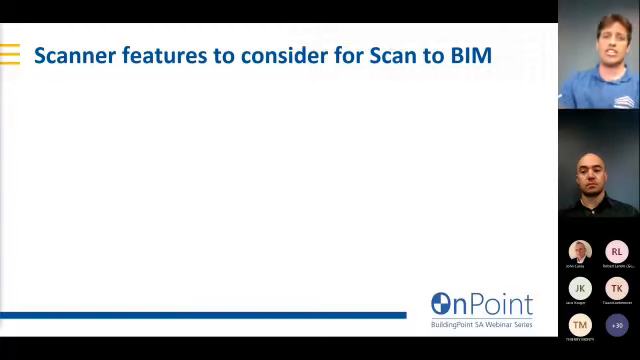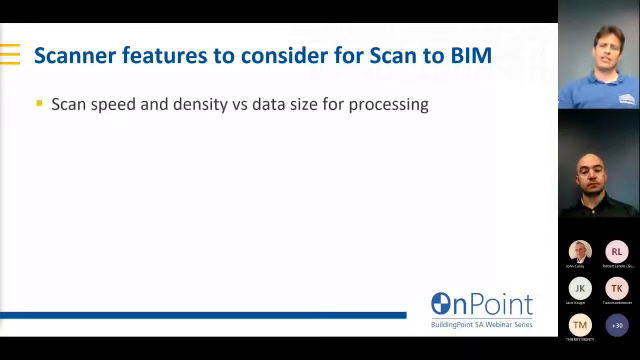And when considering what scan is appropriate for your scan to BIM application, there's three things that I would recommend you should consider. One of them being the scan speed and density, but that also versus the data size and processing. So a raw scan file, depending on your brand of scanner and the capability of the scanner, can range anything between 40 megabytes to 2.5 gigabytes for one scan.